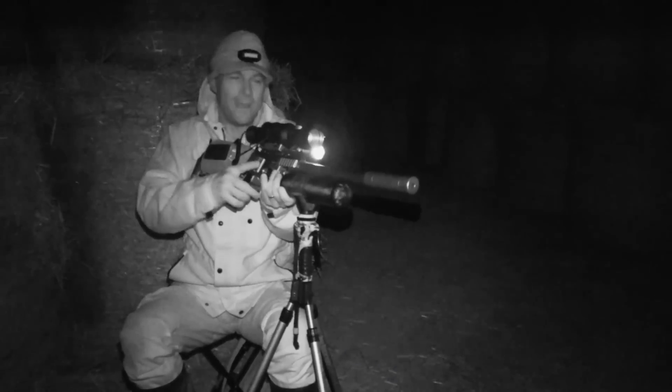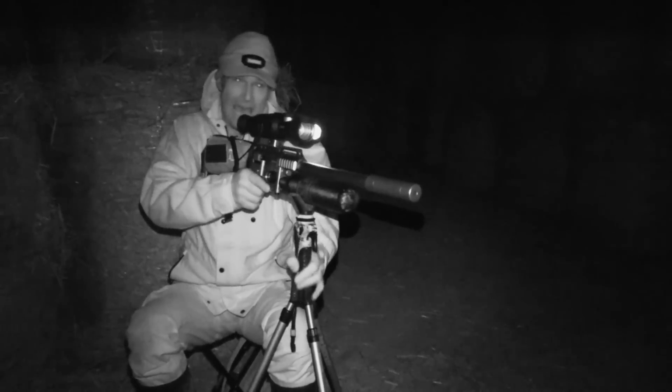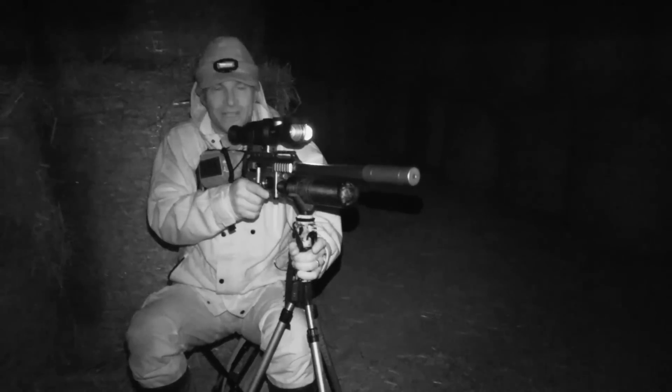That was a small one, and it was on exactly the same bait spot as one of those earlier ones. Once again, I smacked it straight in the head, and it was just lights out.